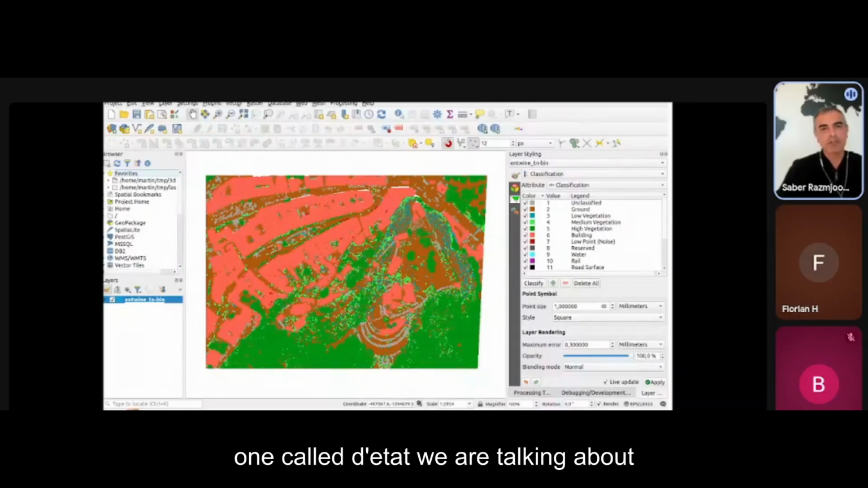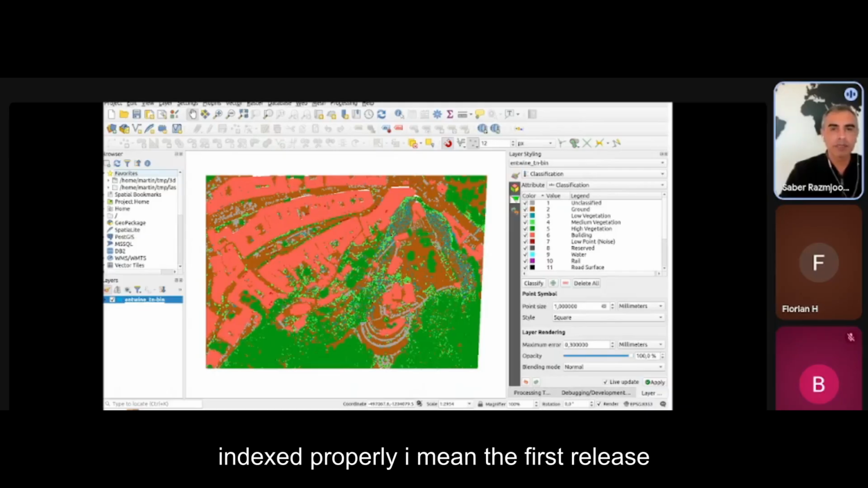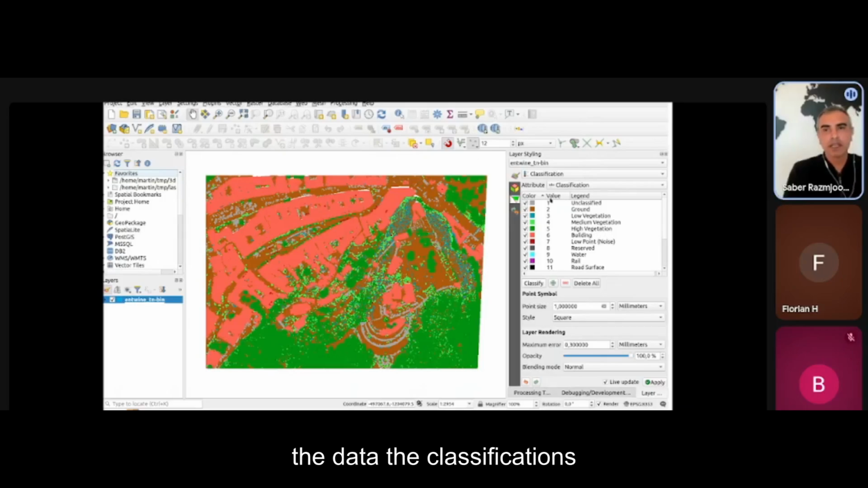As I said, point cloud data, we are talking about millions or billions of data. So it's like the first step to make sure that data are indexed properly. And in the first release of point cloud support, you could see the data, the classifications.